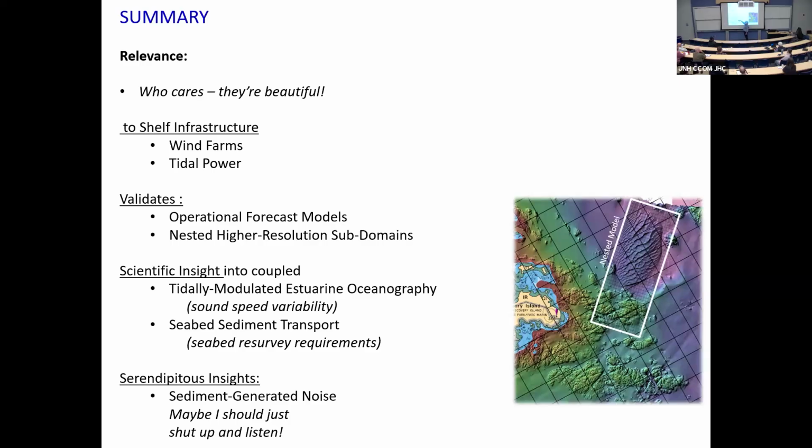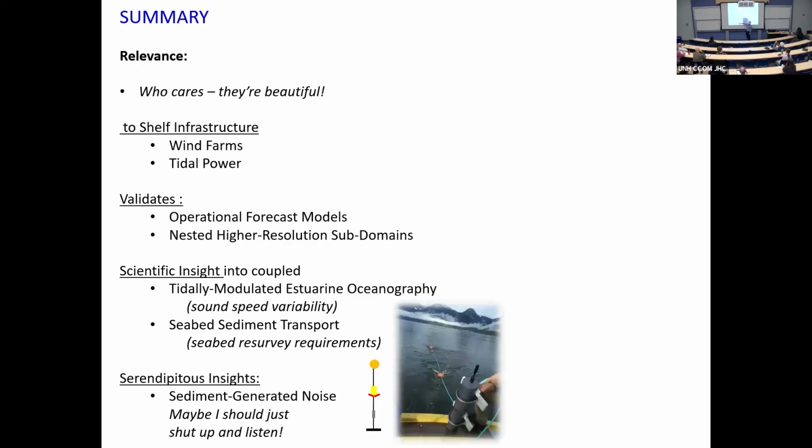If you're charting in the North Sea, the MCA, Maritime Coast Guard Agency, decides how often all the areas have to be resurveyed. And that's based on sediment transport. And that's actually what Ian's doing. They've actually got a sediment transport component to the model. So if you get the currents right and you have the grain size right, you can start to predict net sediment transport. And I think the thing I didn't expect at all is this sediment generated noise.